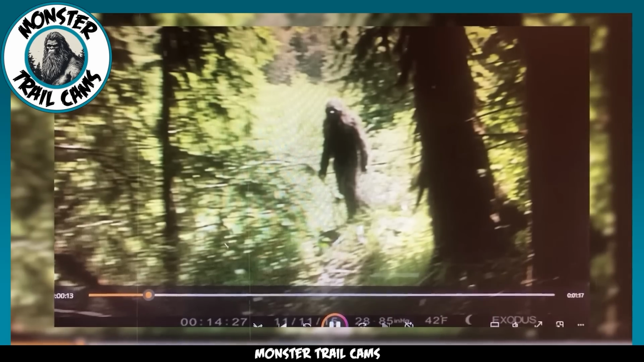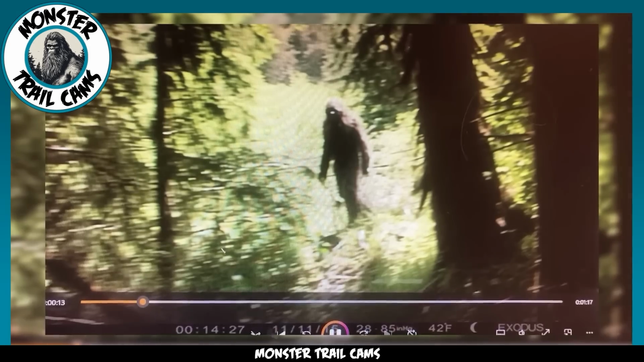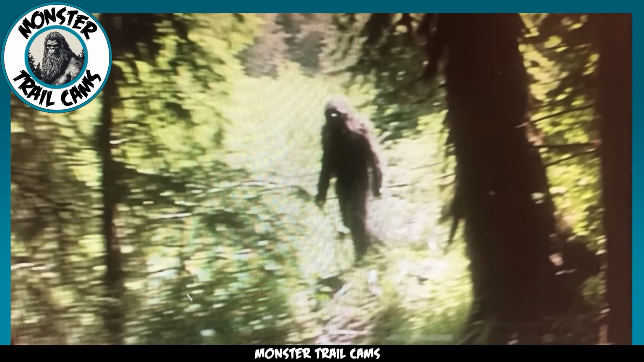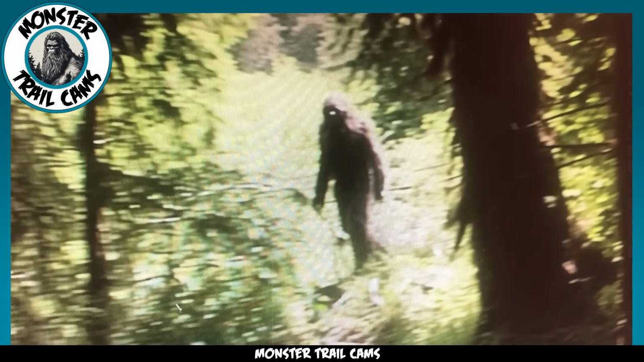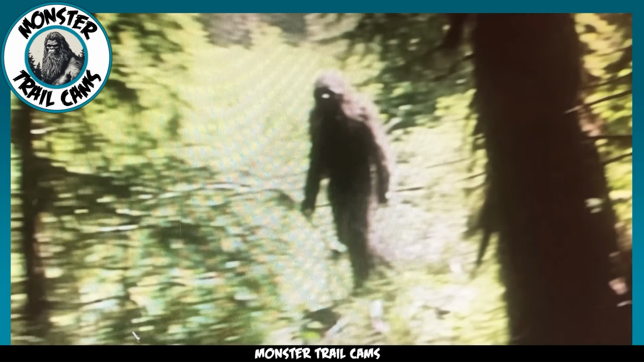Our first image today is a still capture from a trail cam. The camera had been recording video footage of innocent passers-by in the forest, but then it caught a glimpse of something else. But only a glimpse. The still image you see here was the only discernible footage retrieved from the video, and it appears to be none other than the elusive Bigfoot.